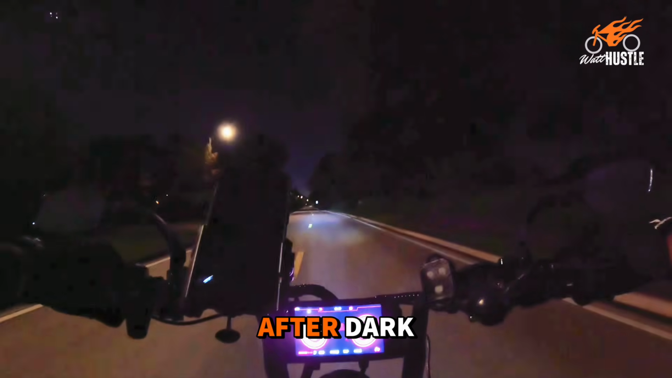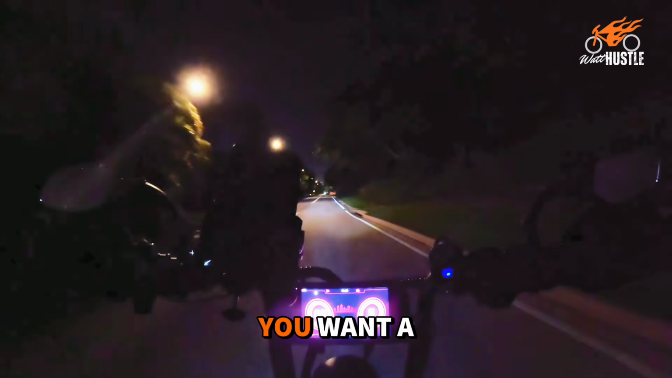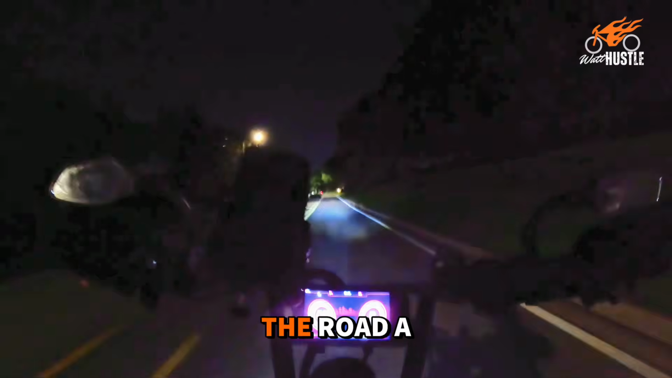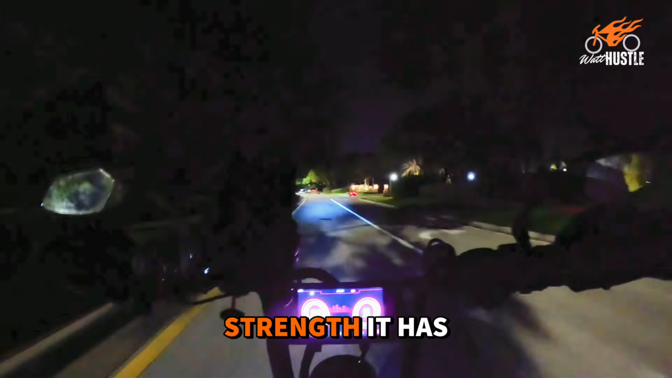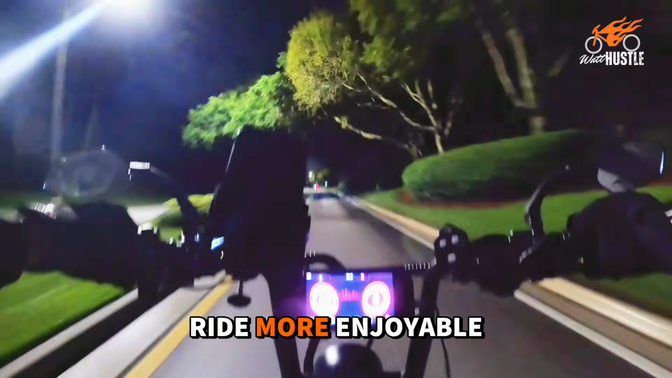When you're riding after dark, confidence on the bike matters, you know, right? You want a bike that feels stable. You want a bike that responds when you need it to respond. You want a bike that doesn't make you second guess yourself every time the road changes, a bump on the road, a car comes near you or behind you. That's something I really appreciate about this bike. It has the strength. It's firmly planted to the road, right? It makes the ride more enjoyable, and for me, less stressful.